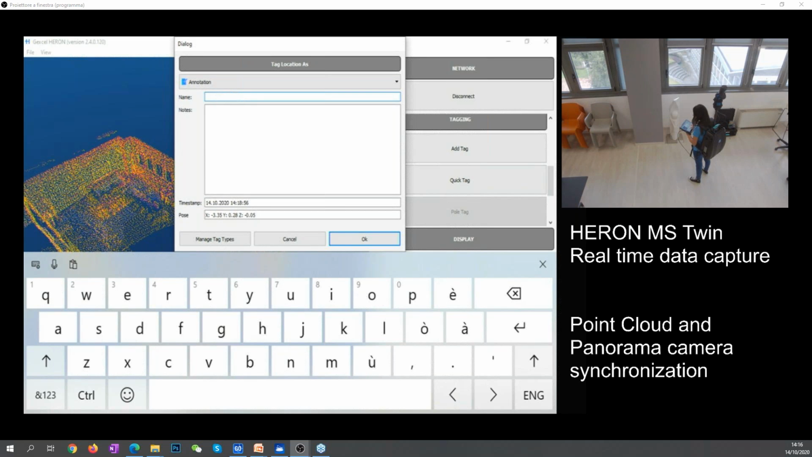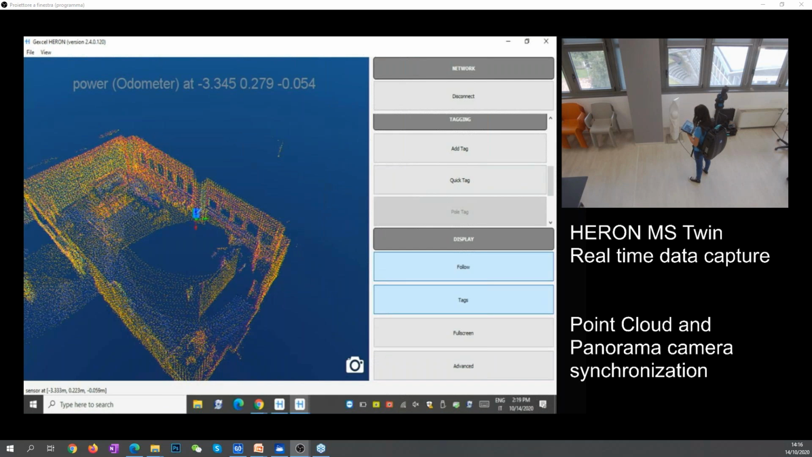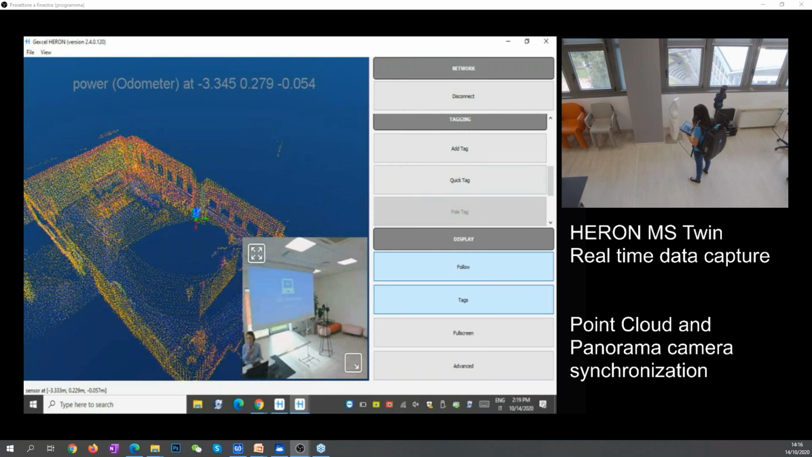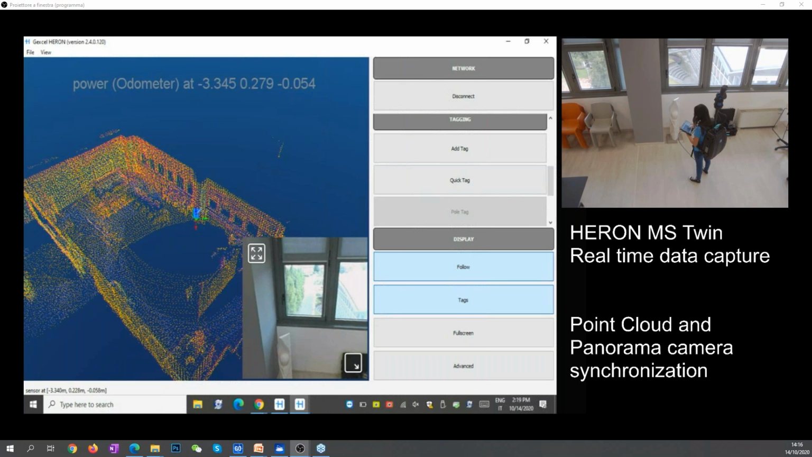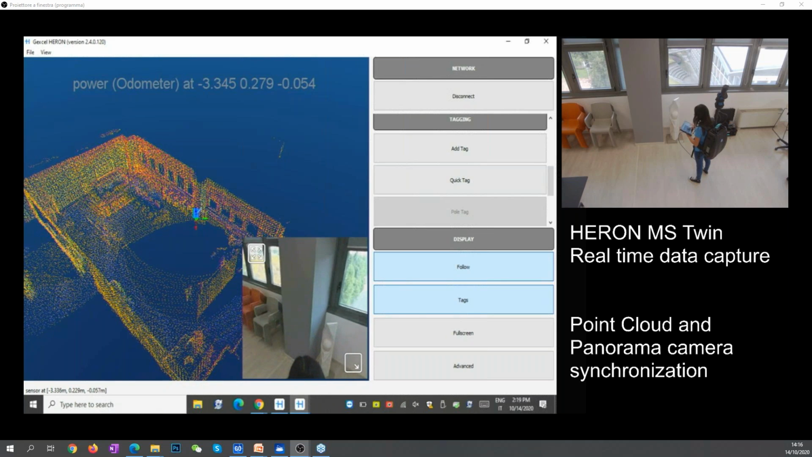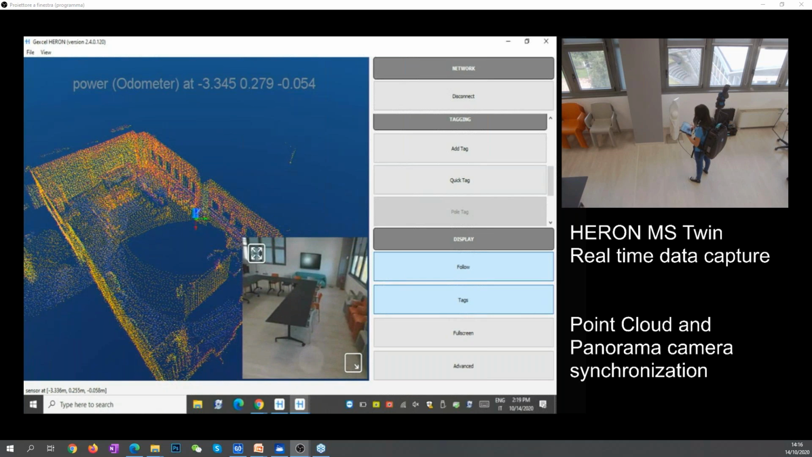You can type the name of what you are annotating, or you can also save some targets, because the system can use targets. While you are doing your survey, you can also save their position.